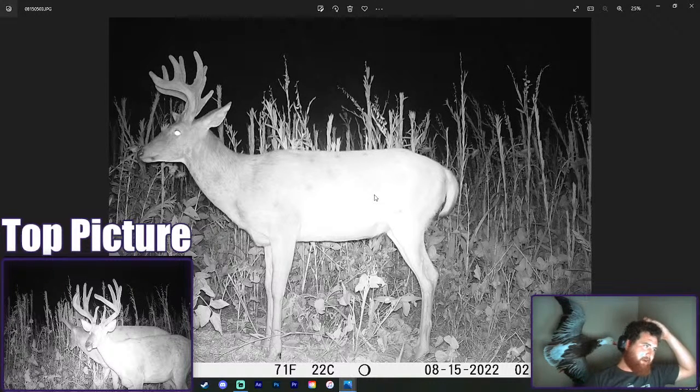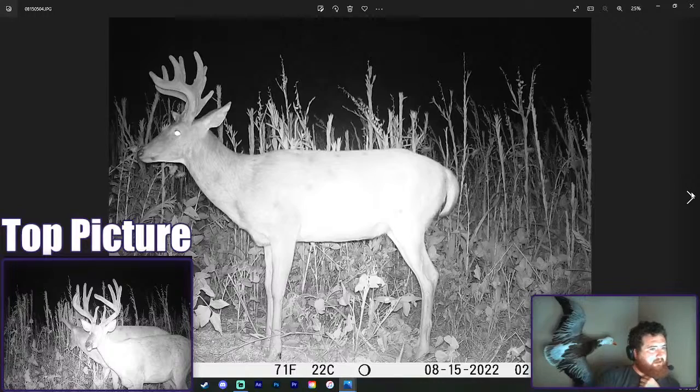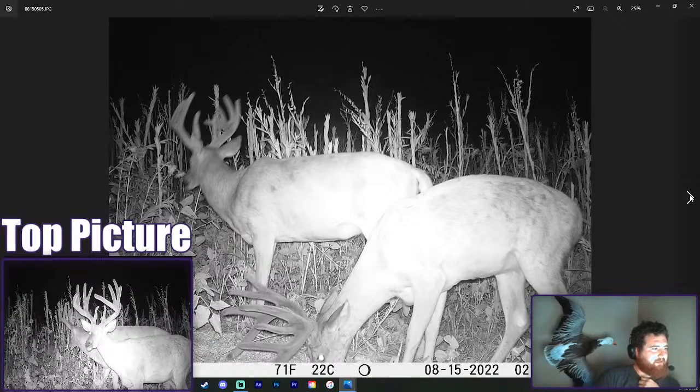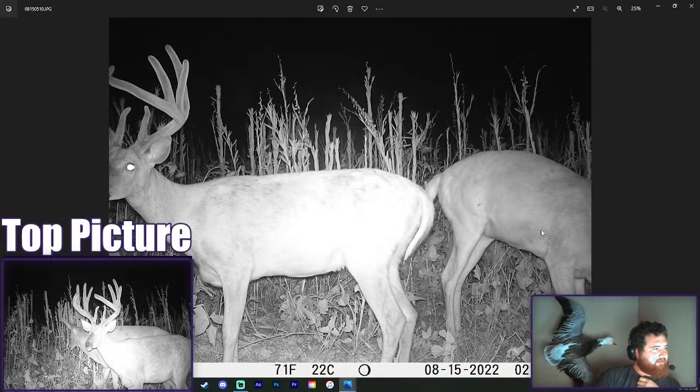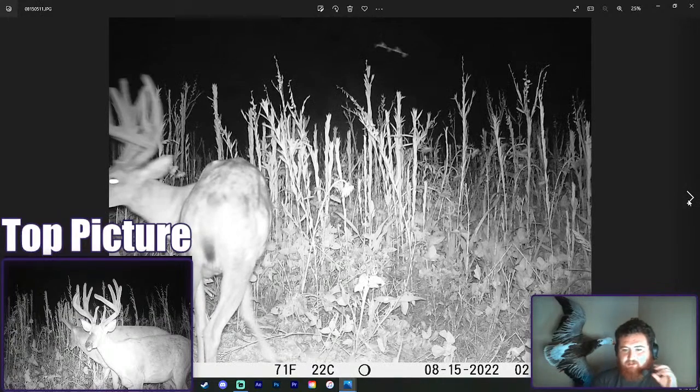This buck may be 4. I don't know if I'm gonna say buck's 5. He looks a lot smaller. His legs look a little bit longer now. I'm getting a little better look at him. I'm gonna say this buck's probably 4. I don't think he was younger than 3 last year, so I don't think he's a 3-year-old now. But next to this thing, I mean, look at the size difference. This buck's actually taller, but we'll see. It's so hard to tell early season.